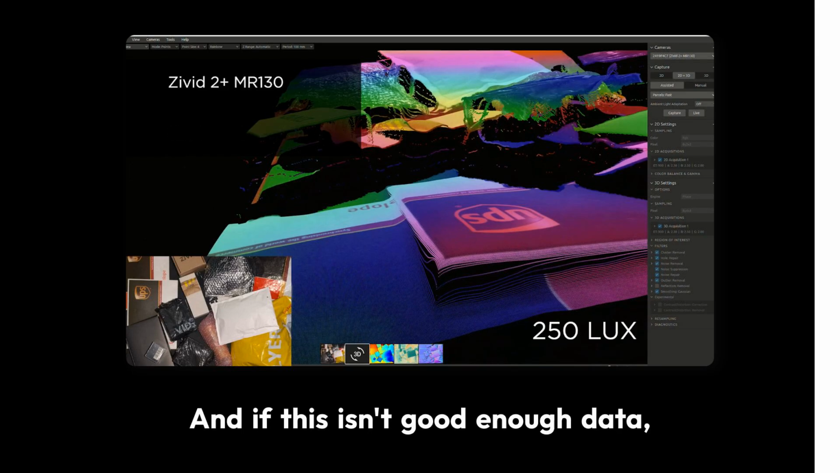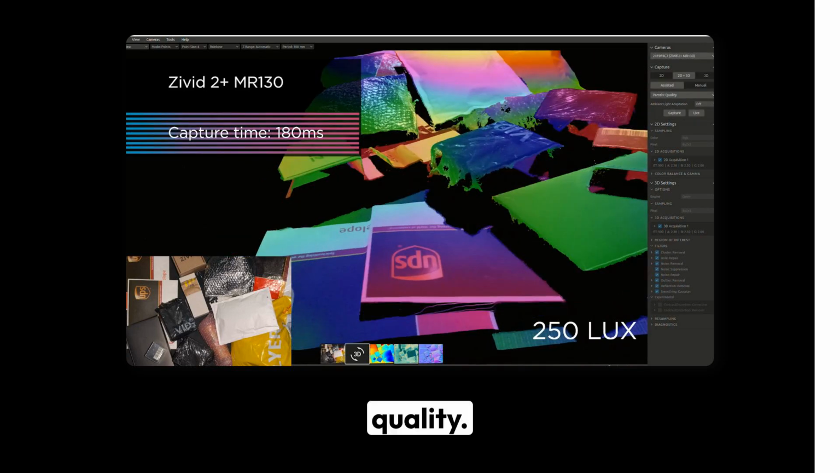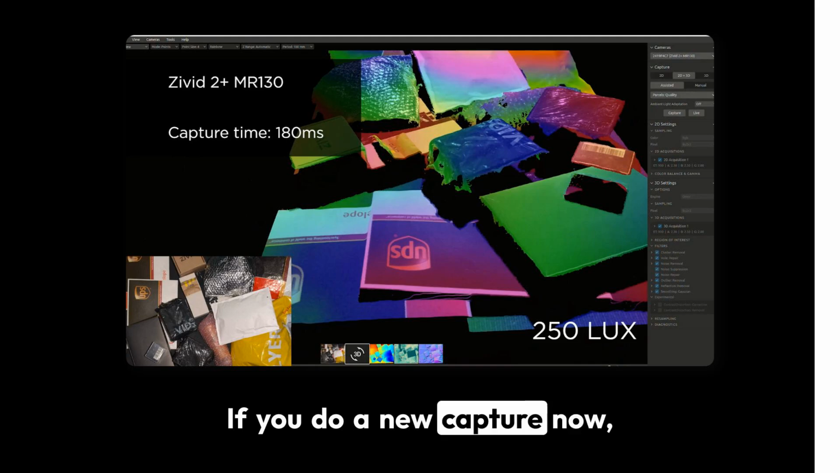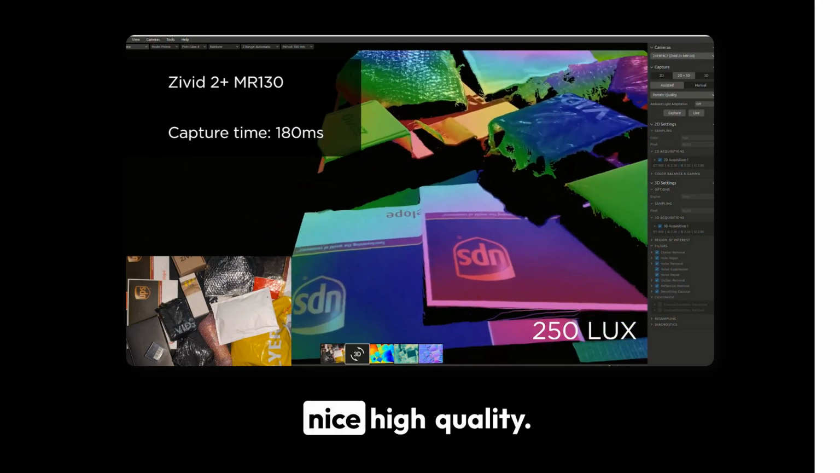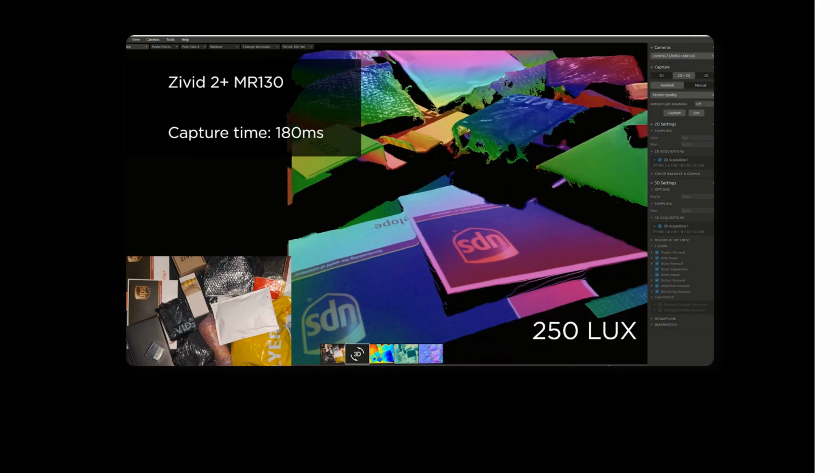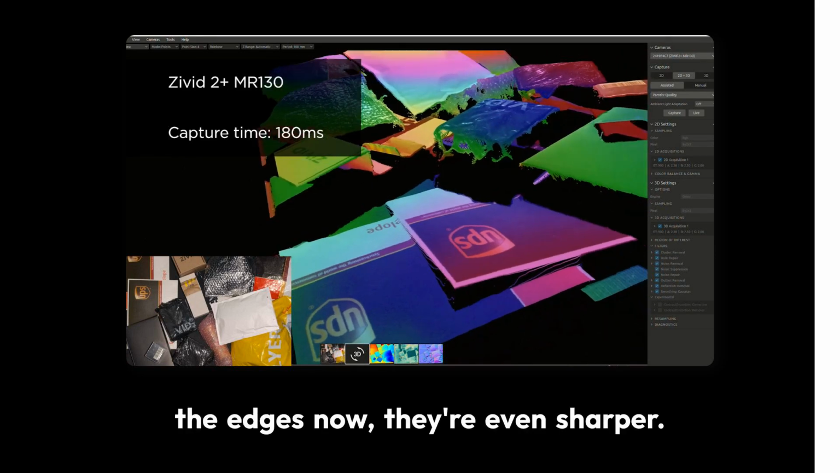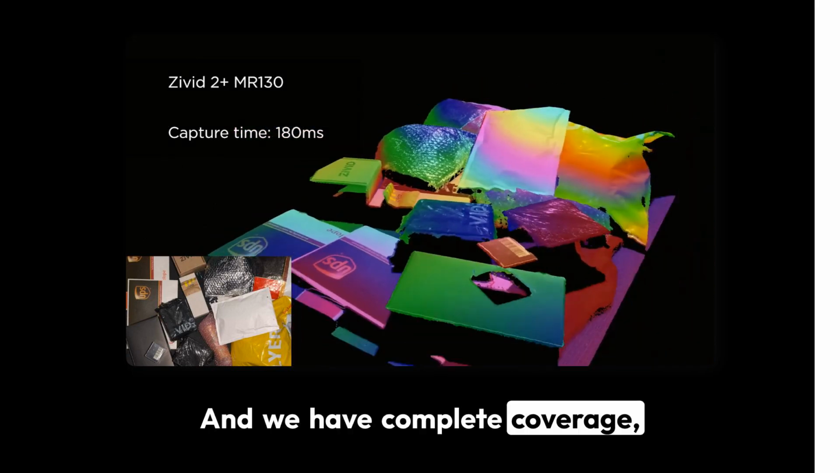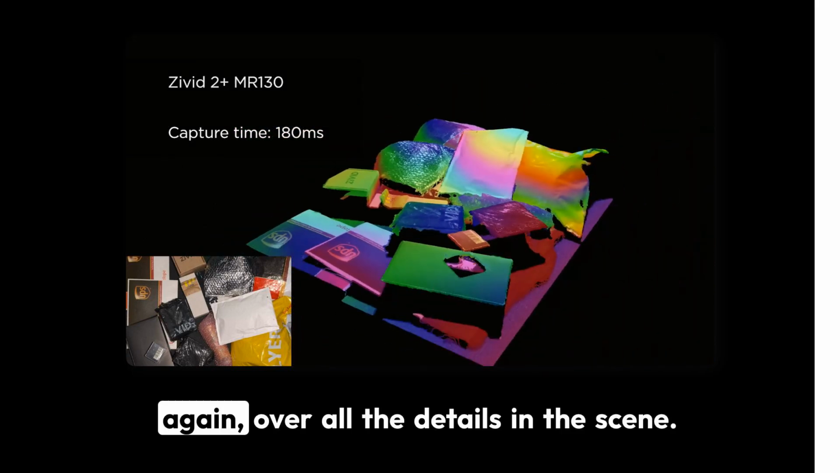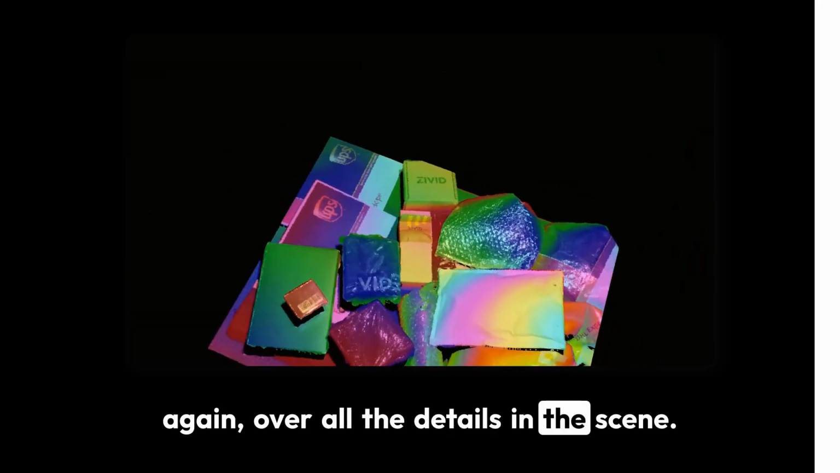And if this isn't good enough data, then we can tune in with the Parcel quality. If you do a new capture now, we can really see the nice high quality. And if we again look at the edges now, they're even sharper, and we have complete coverage again over all the details in the scene.